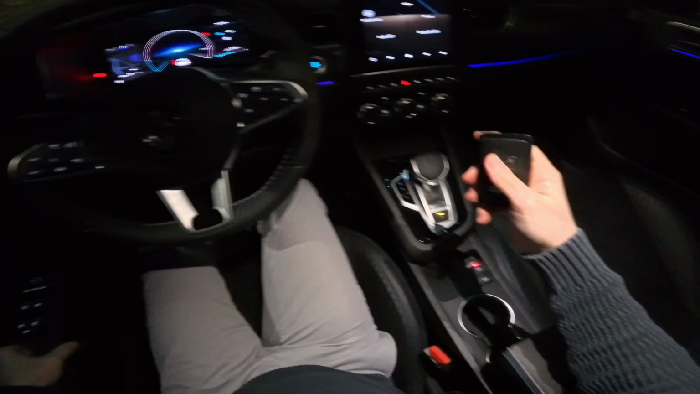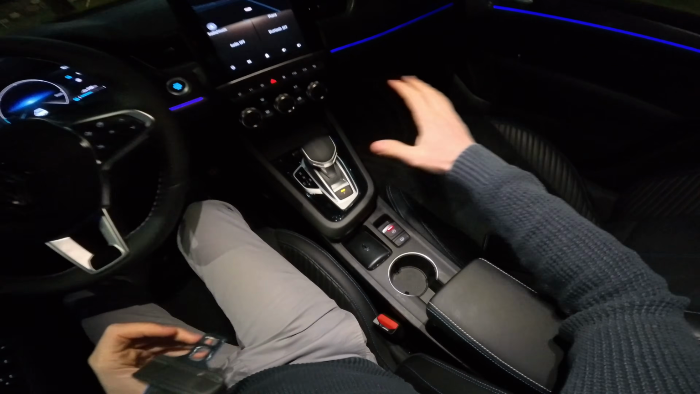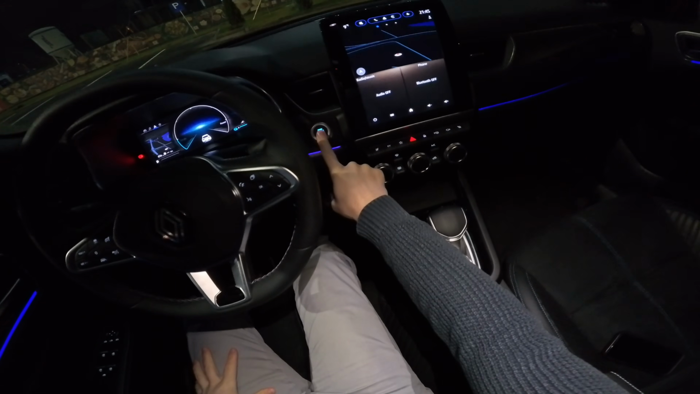Super nice interior, very good quality basically on this Esprit Alpine version. Material quality of the seats, dashboard, even here on the doors, Alcantara, super good quality. I want to start the engine.